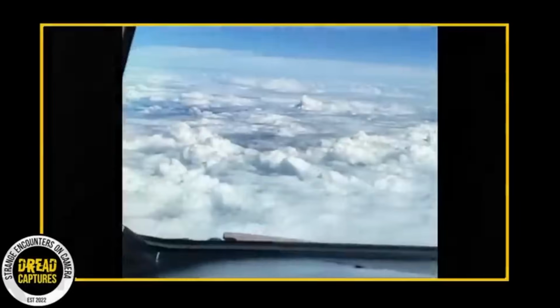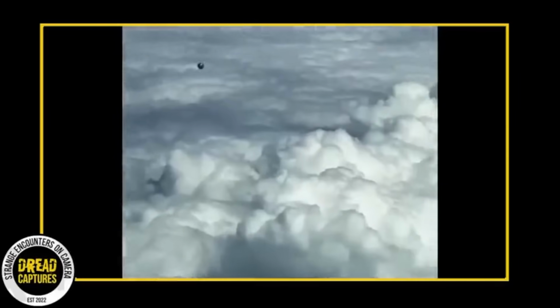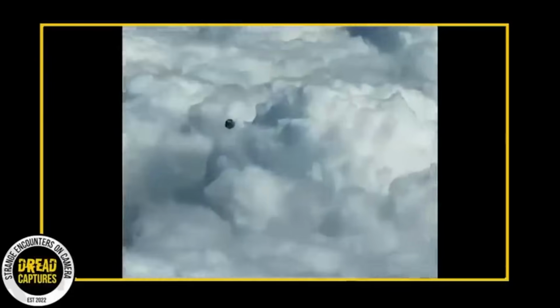The pilot then positions his smartphone camera towards the cockpit window, capturing a perplexing sight as he zooms in. A peculiar object, metallic in appearance, resembling a polyhedron, whizzes past in a direct trajectory.